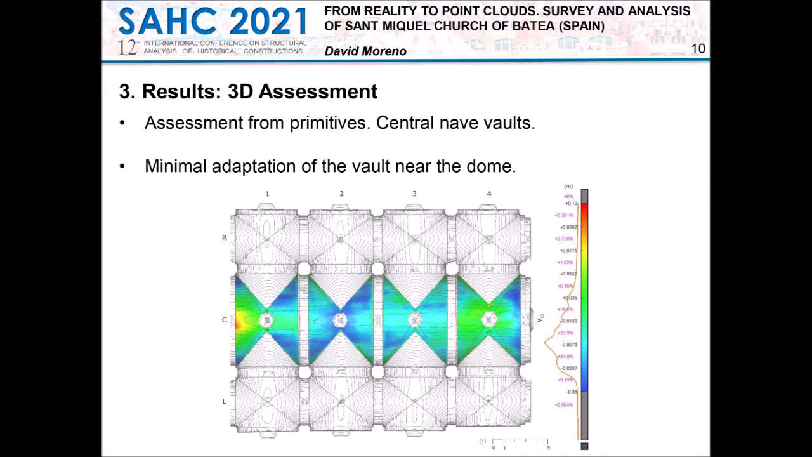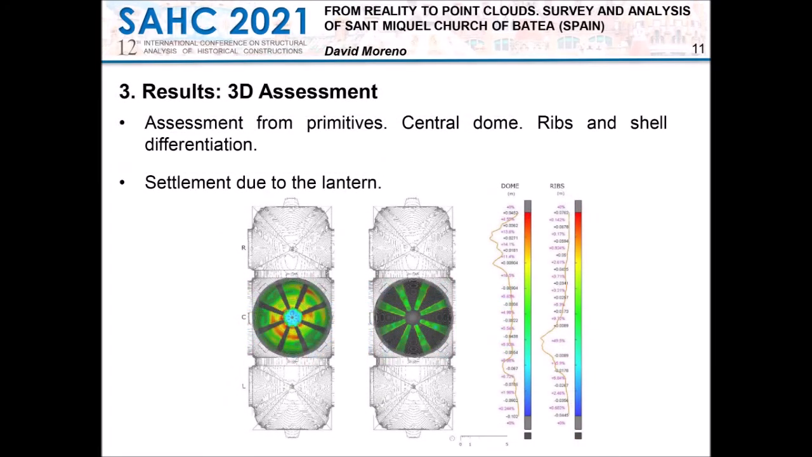The central nave has been analyzed in comparison with the cylinder which best suits the geometry of the barrel vault part. The results show how the central sections fit the ideal cylinder, with the vault section near the dome fitting the least. As for the dome, it is compared with a sphere.